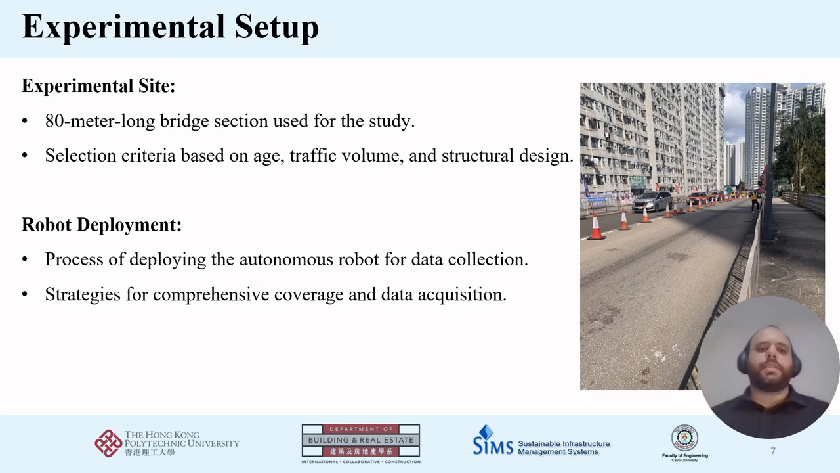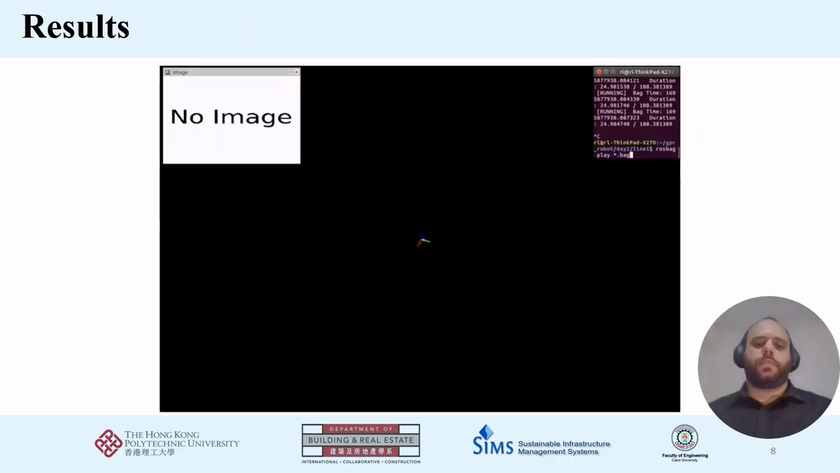As shown in this image, the case study was conducted on around an 80-meter section of a bridge in Hong Kong. This bridge was suspected of severe corrosion damage on its steel parts. The bridge was selected based on its age, traffic volume, environmental conditions, and structural design. This bridge was closed for inspection and preparation before the start of the experiment. The GPR robot was deployed on both sides of the bridge at different locations to collect the data.